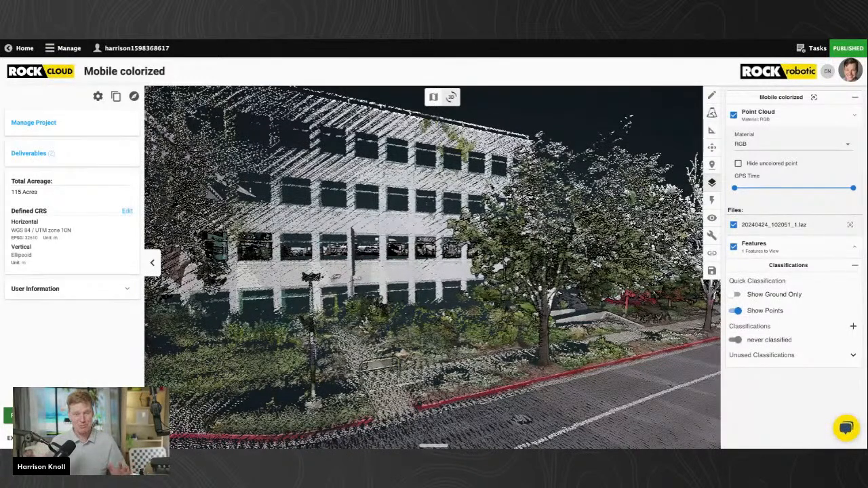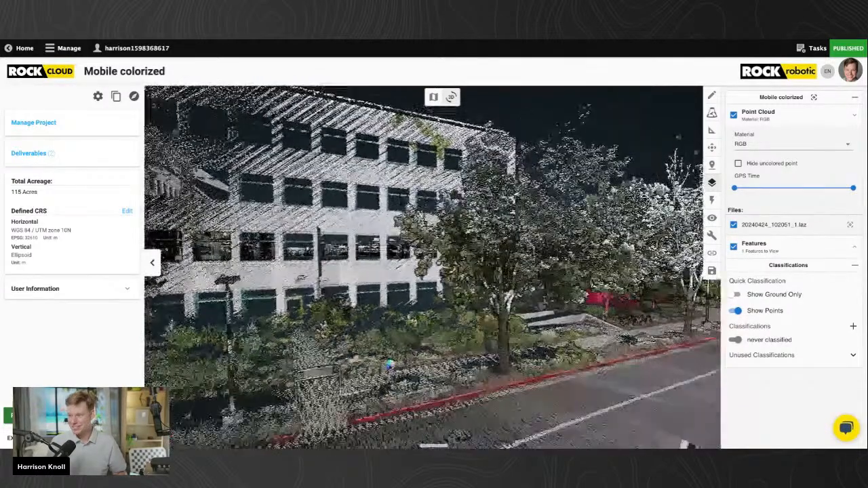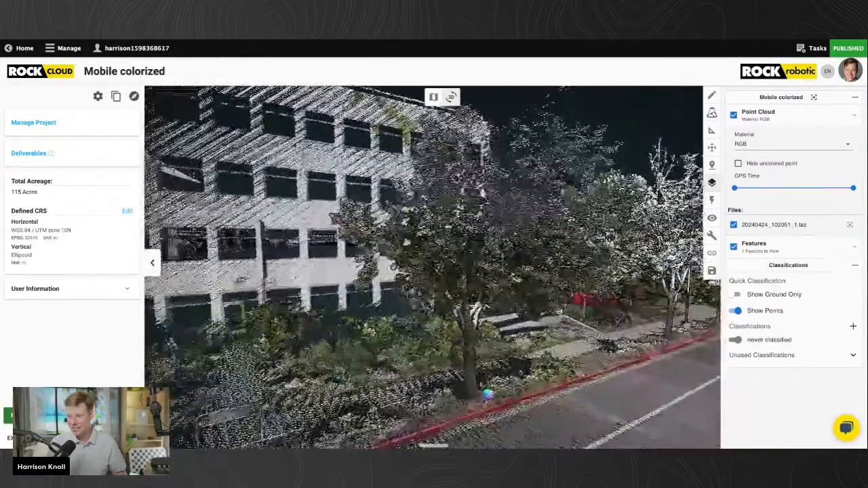And don't tell people, but I was definitely using my phone to record a video. But the car was driving. I was capturing mobile LiDAR data and recording a video. 2024, y'all. Things are different. So we're going to kind of show this data set and just move around.